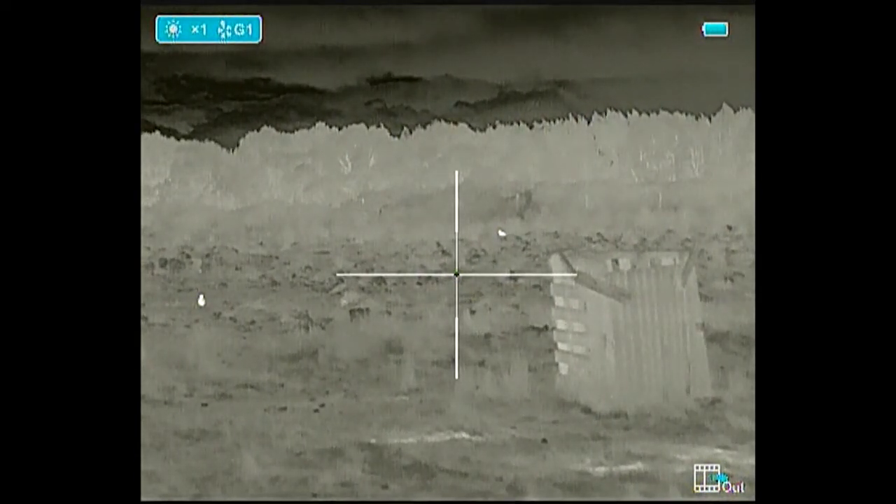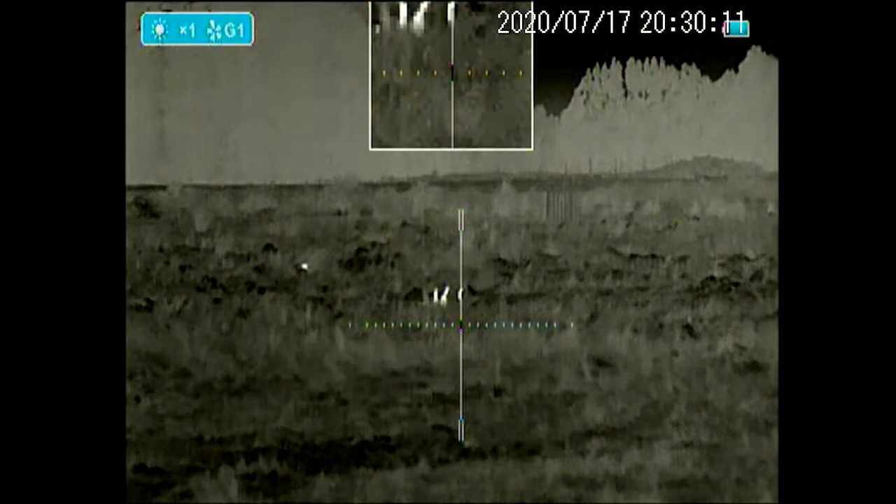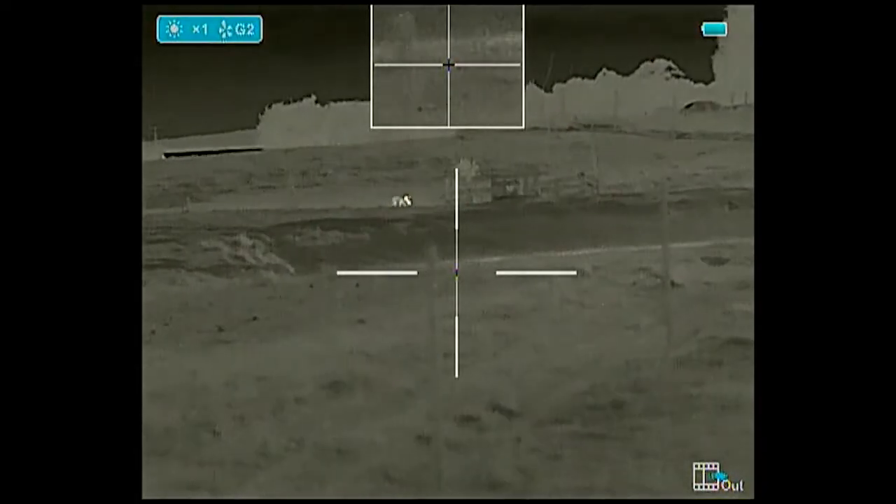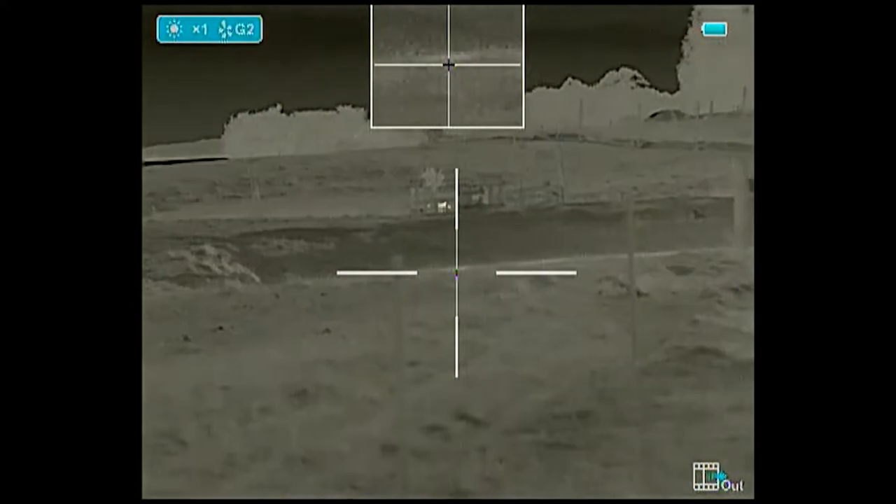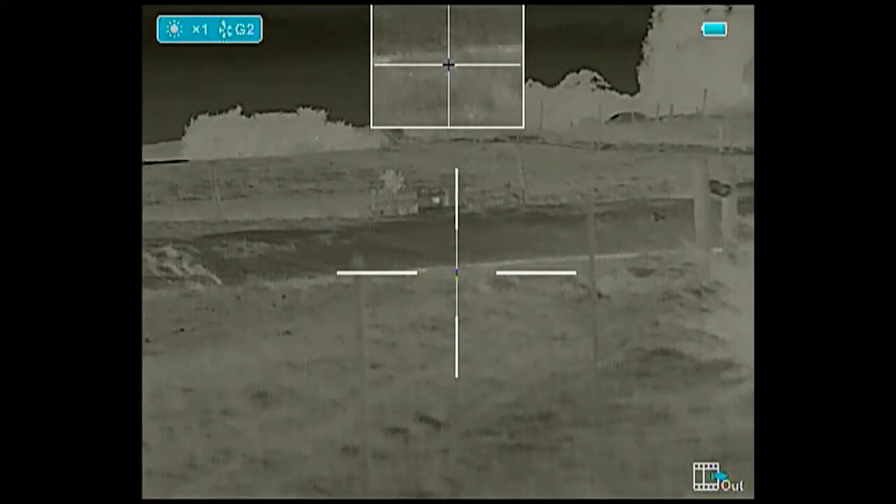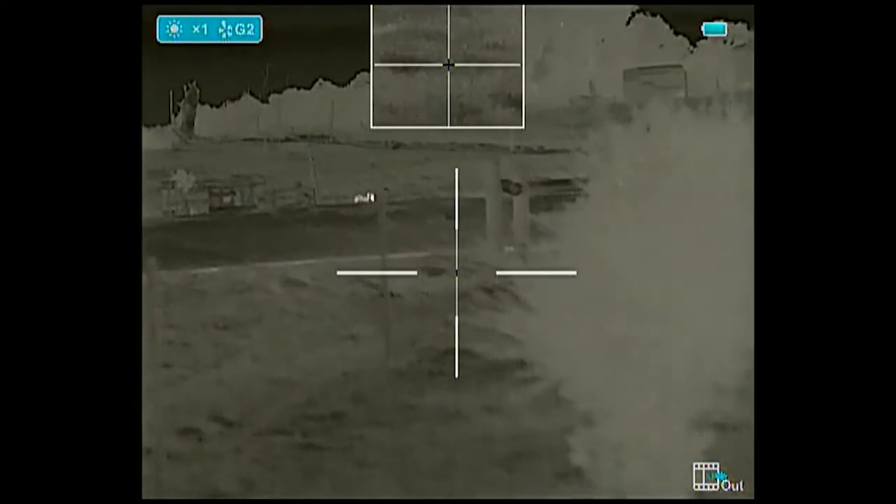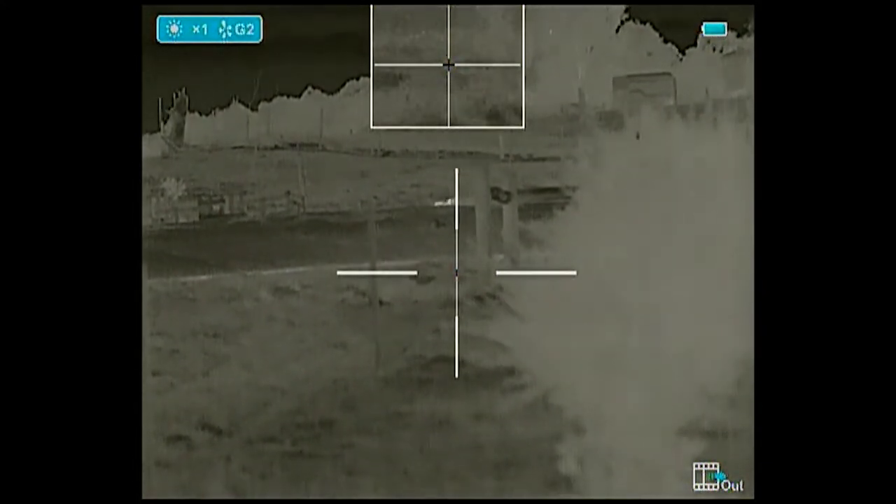So how do I find it? Hopefully that gives you a bit of an idea of how I found it. I've been running this scope for quite a few months now, and I'm very happy with it. It does exactly what I want it to do. It holds zero. It gives me a clear idea of what and where I'm shooting.